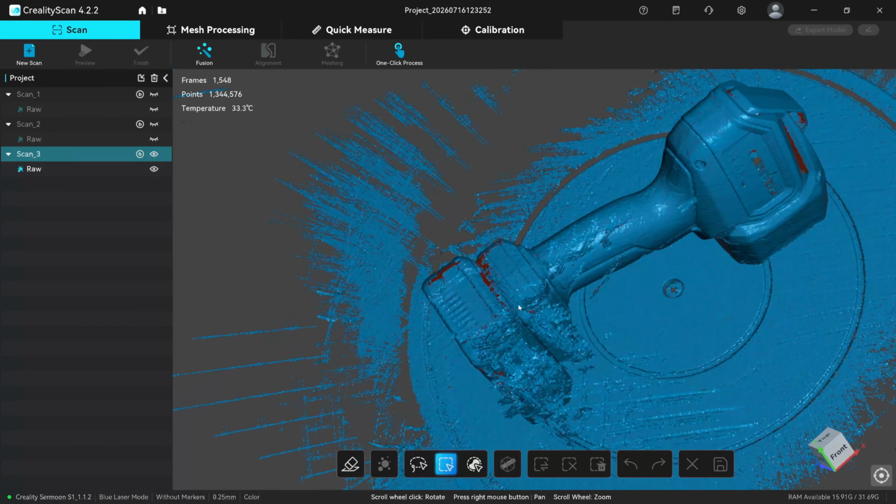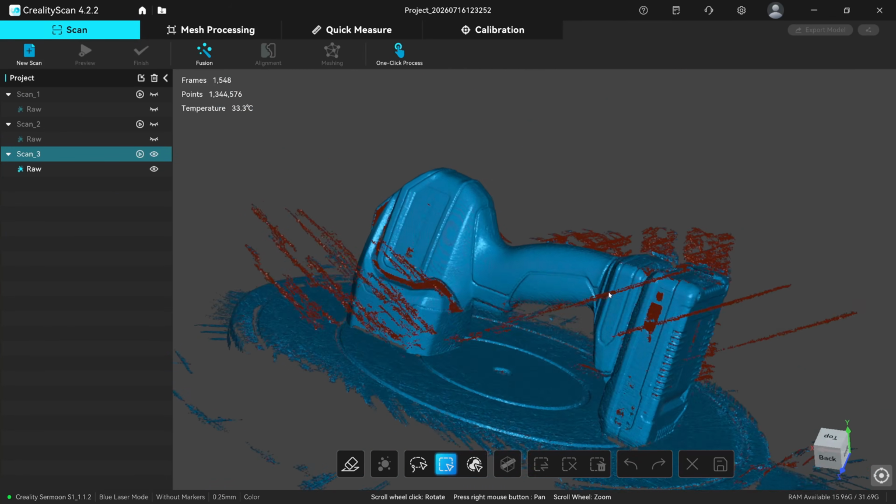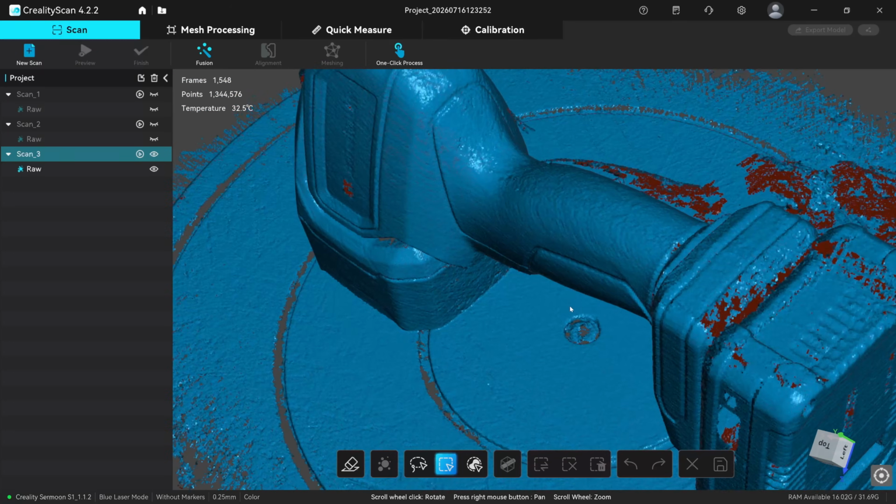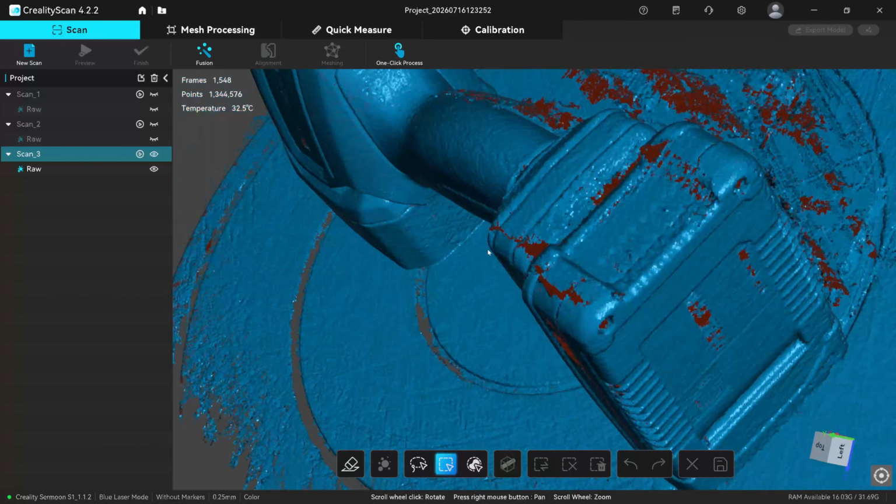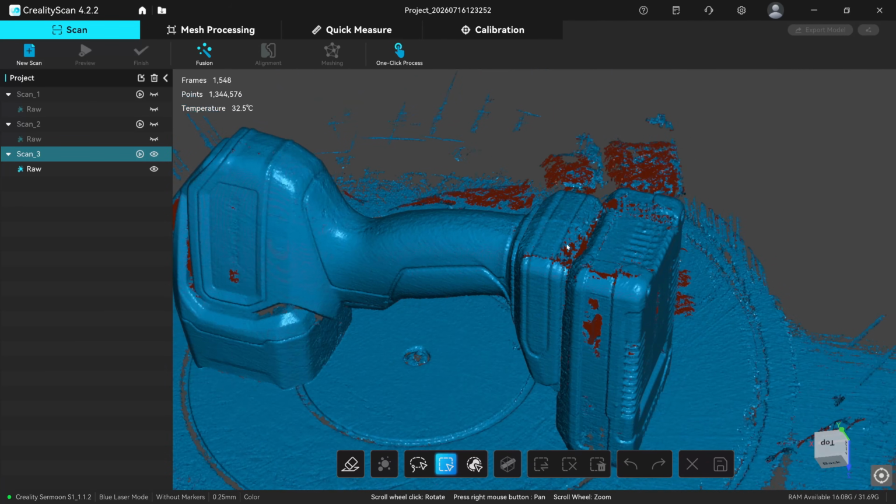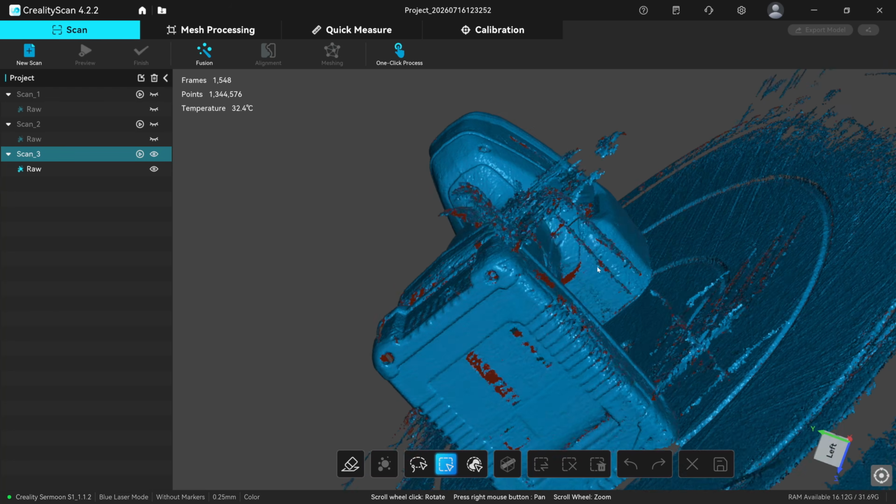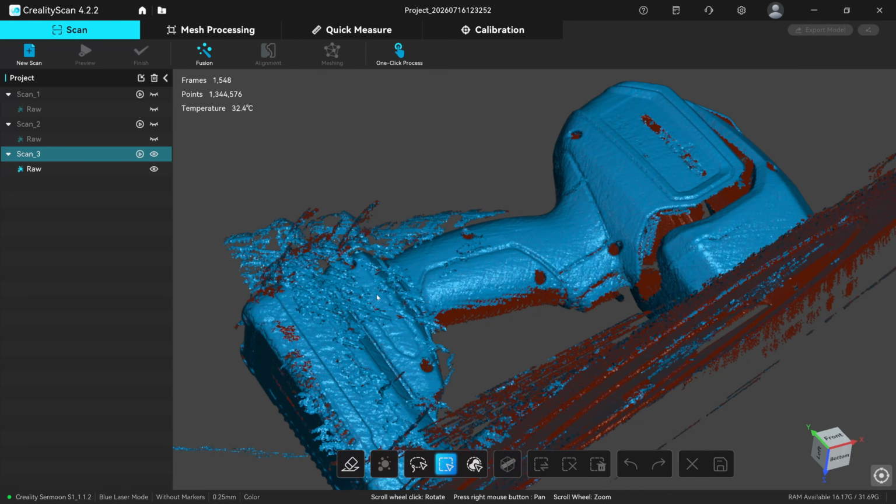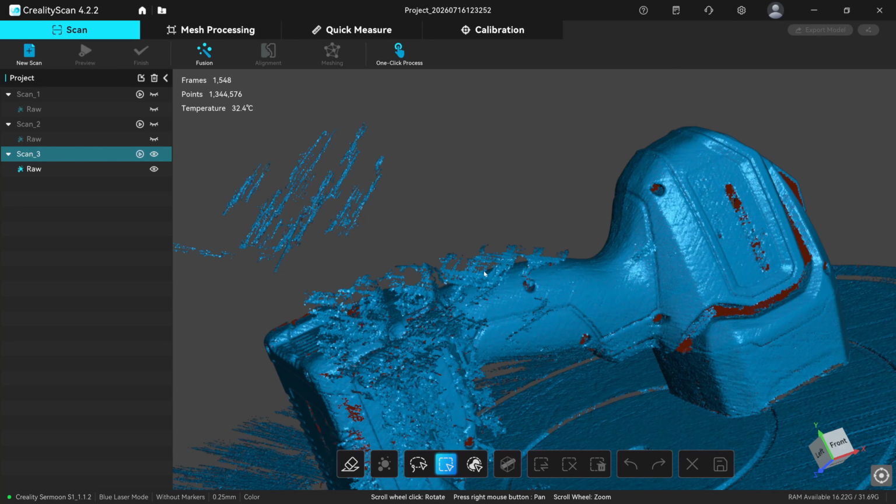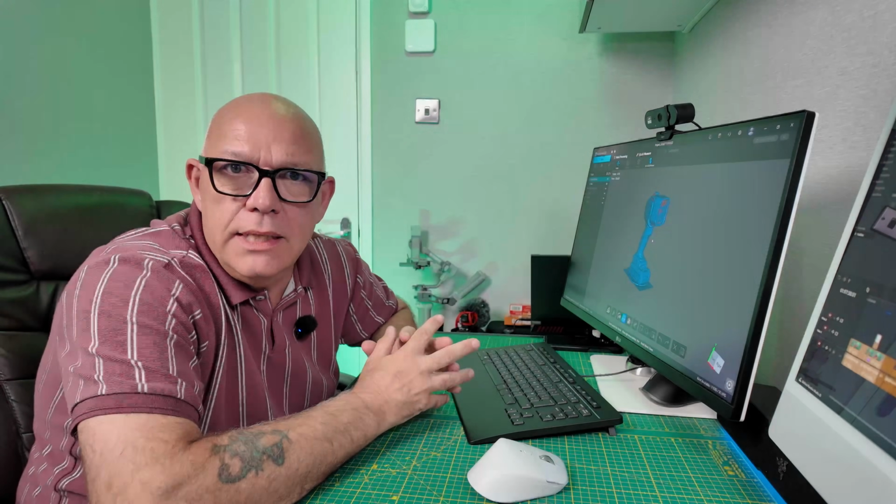Okay, so that's started to double up there, hasn't it? You see, it's doubled up that corner there. You see all these bits here are doubling up. That's a shadow of that, isn't it? And that's obviously where it thought that was to start with. Okay, so that's the scanning done then.